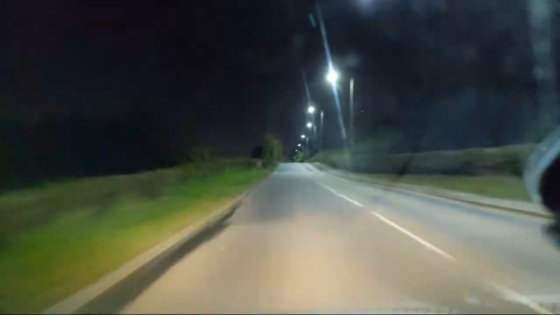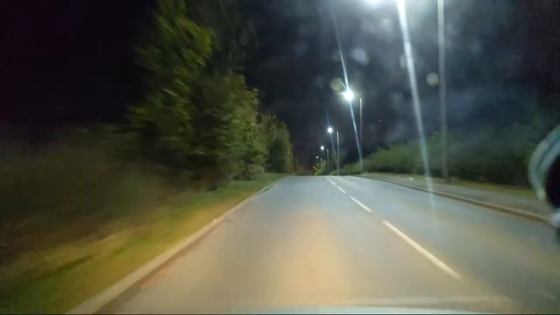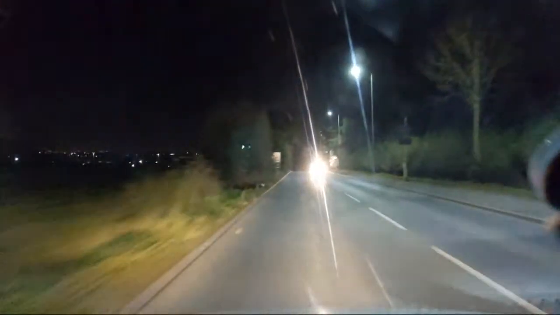So we're now heading towards Wigan proper. Drop down to the third gear, and that way we don't have to do anything with the brakes. The car just takes us over the hill and keeps us at a steady 30. Foot over the brake just in case, obviously, and the clutch. But we need it.